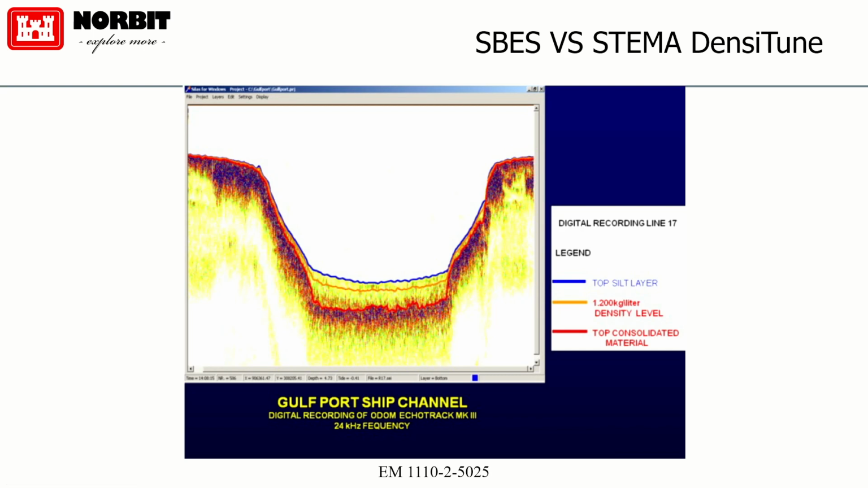So the red line is what's been collected in Gulfport Ship Channel. It was 2011, I think it was. And that's a 24 kilohertz single beam. And then the 200 kilohertz is the lutocline, right? And then you can see there's quite a bit of suspended sediment there in that environment. Turns out that the 1,200 grams per liter level is an orange line, so it's well above it. Is that shocking anybody?